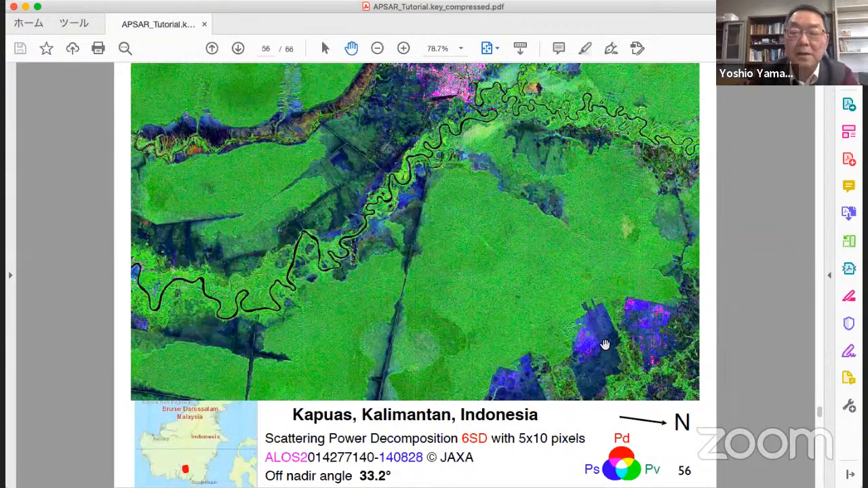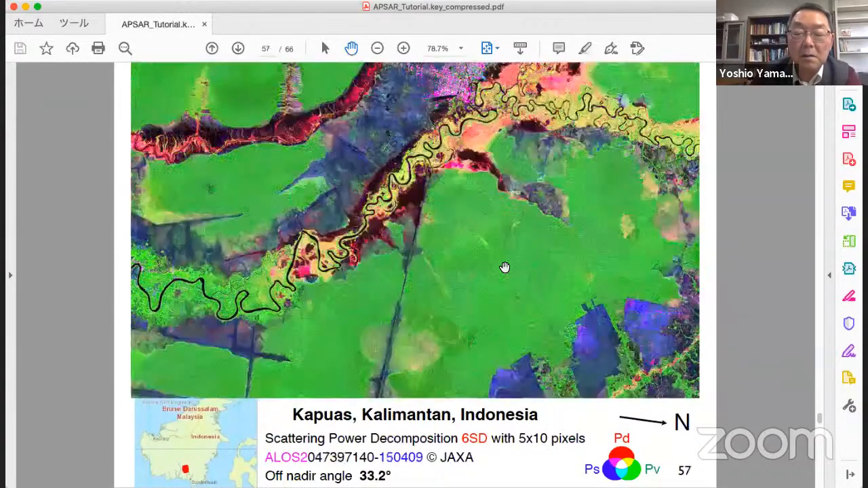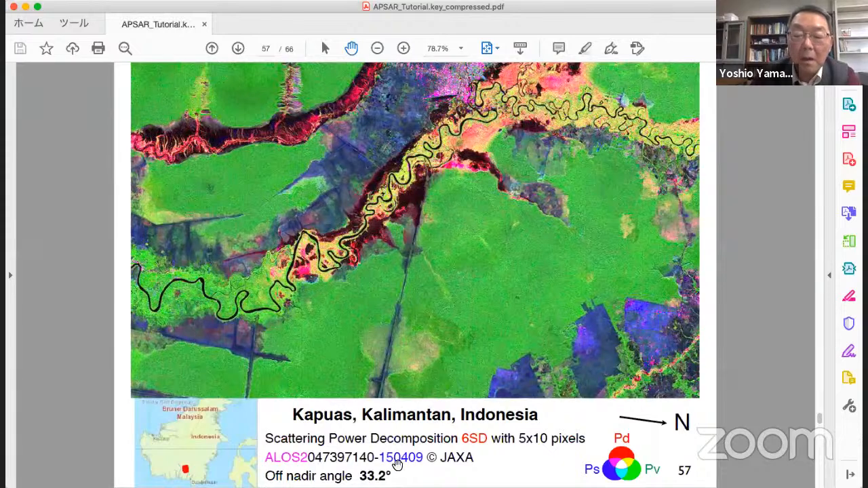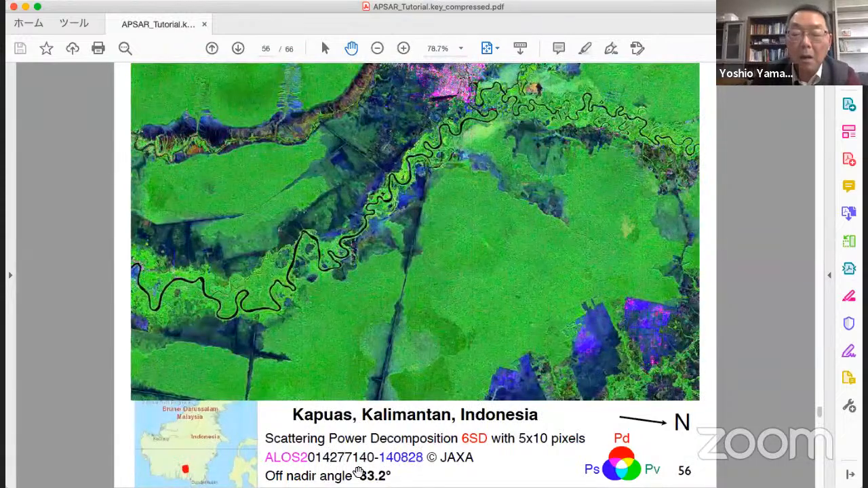There are several places in Kalimantan, this and this same area. The difference is just the acquisition time, 2015, April 9. Sorry, August 28th.